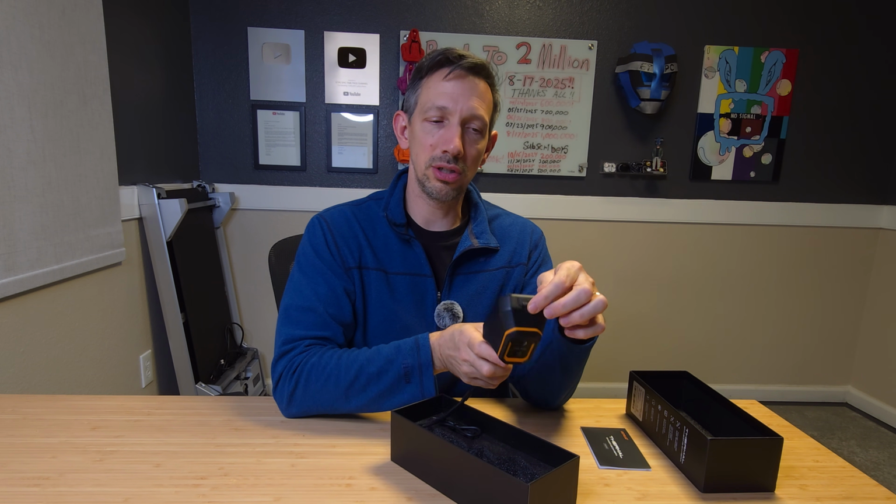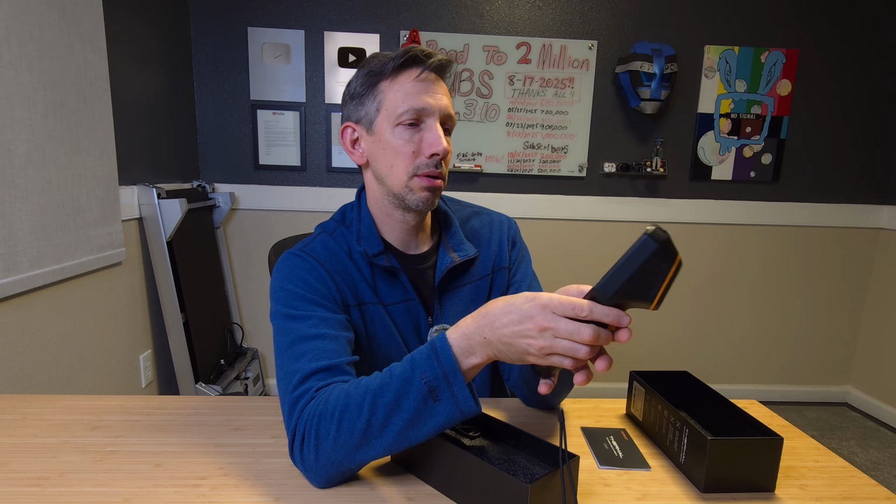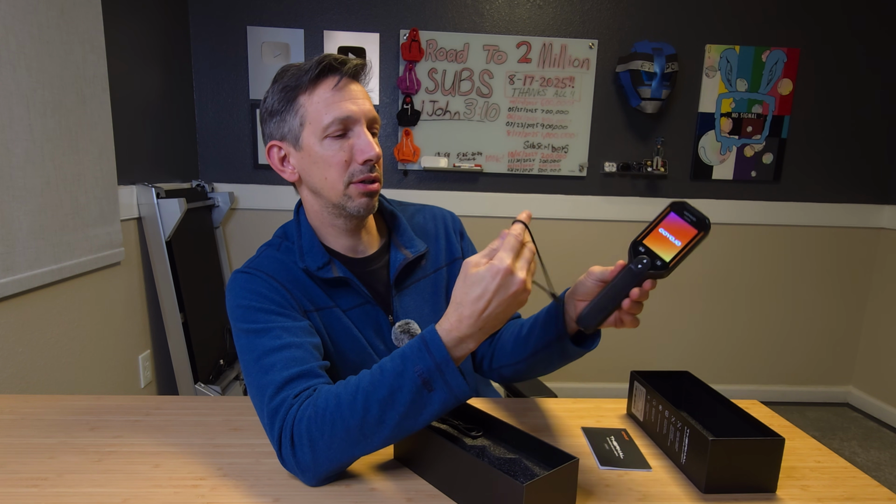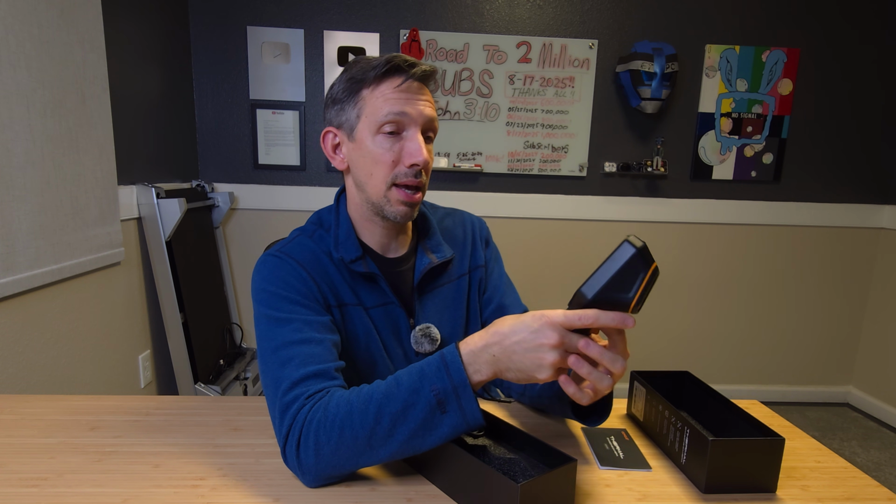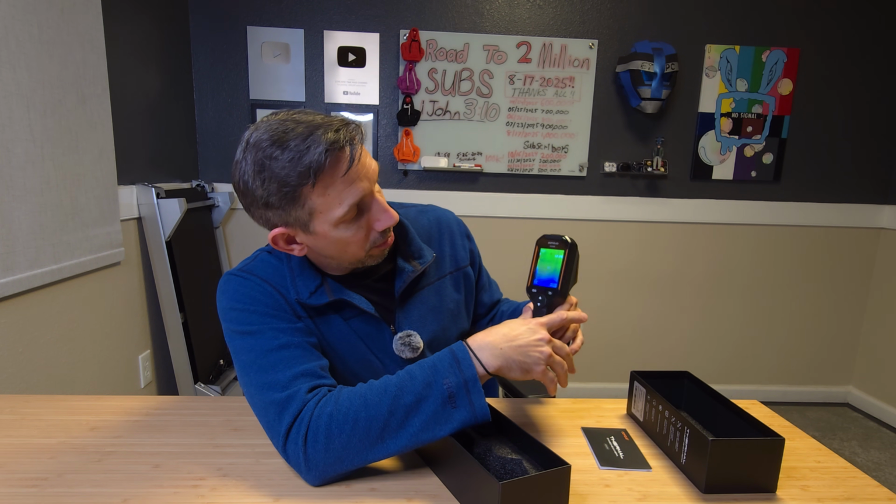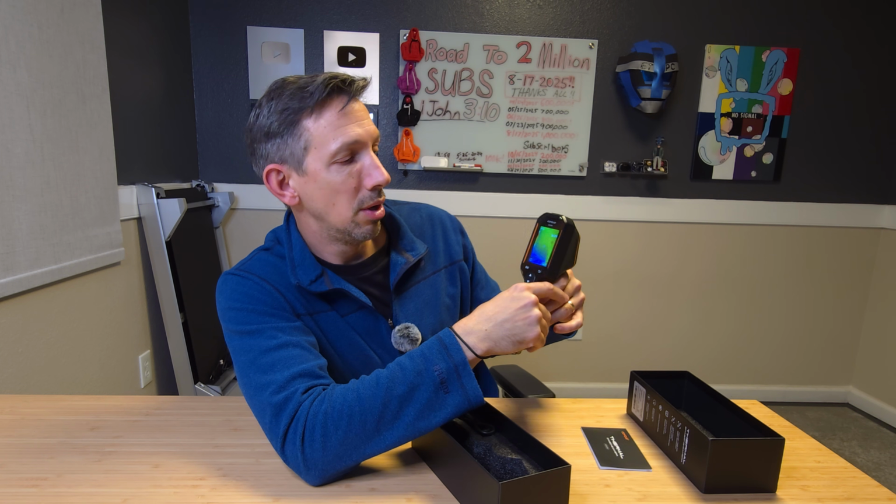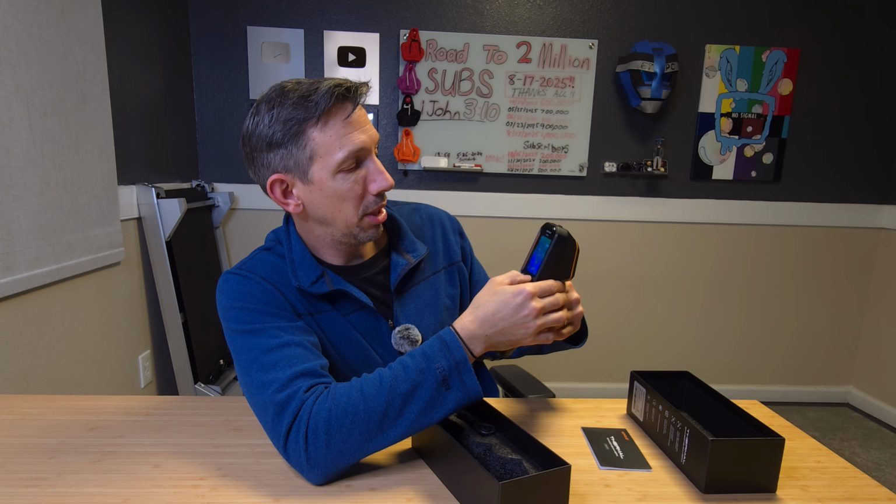Has a USB charging port here, has a power button that comes on. Pretty cool, good sized display here. We got a little lanyard here so we don't drop it. Good for home inspections and things like that. So here we have the thermal imaging, and we can look for hot spots. The hotter it is, obviously the redder it's going to be on here.